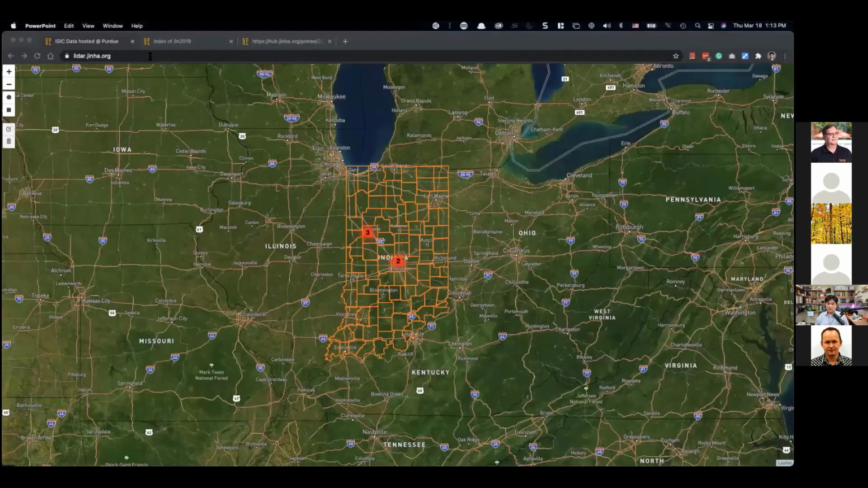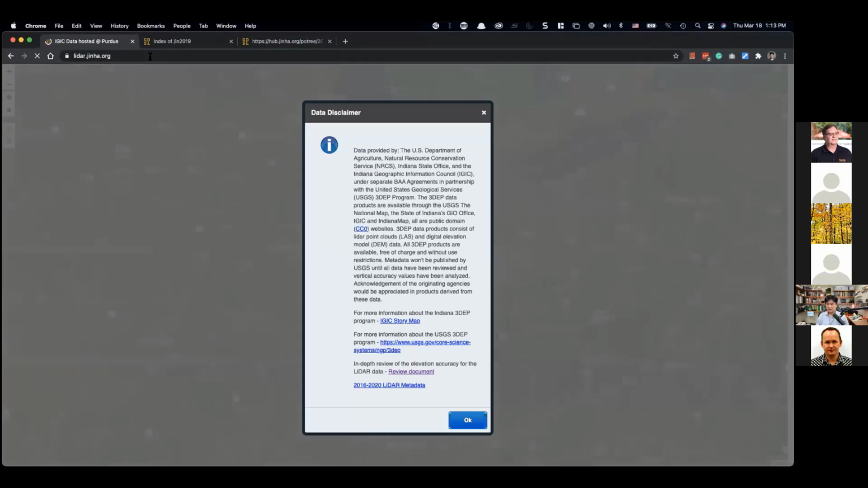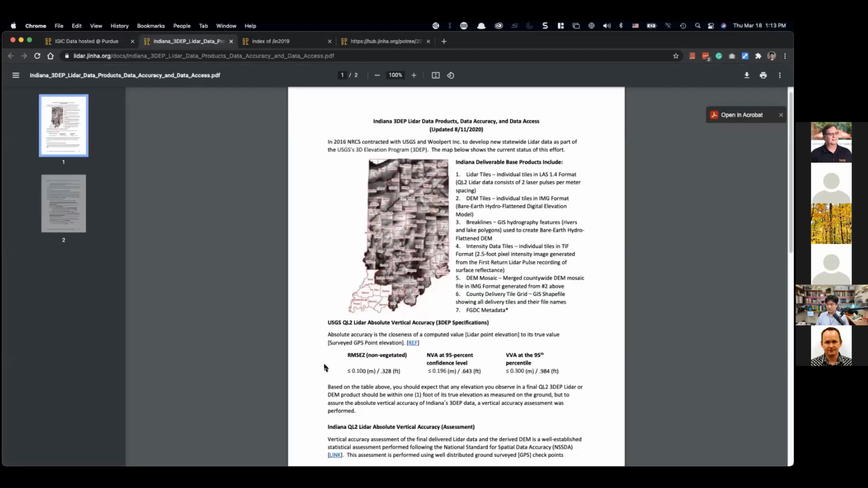If you just go to this website and click, you're going to have a pop-up window that talks about who actually contributed the funding to make this happen. There are additional links that you can follow, and I know there is one question in the chat window: what is the accuracy of this LiDAR data set? If you click this link here, we have an elevation accuracy assessment done as part of this data acquisition process. You can just open that up. They have some actual evaluation and assessment numbers included over here.